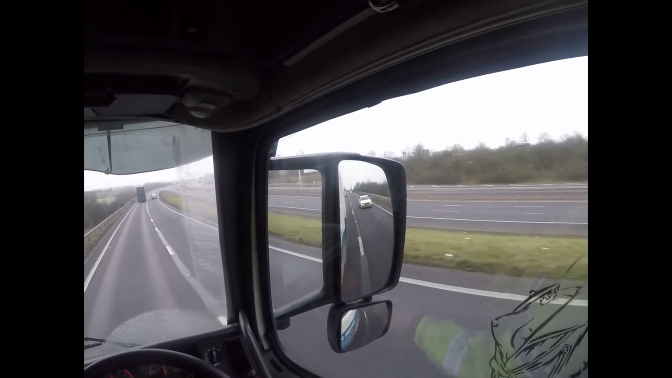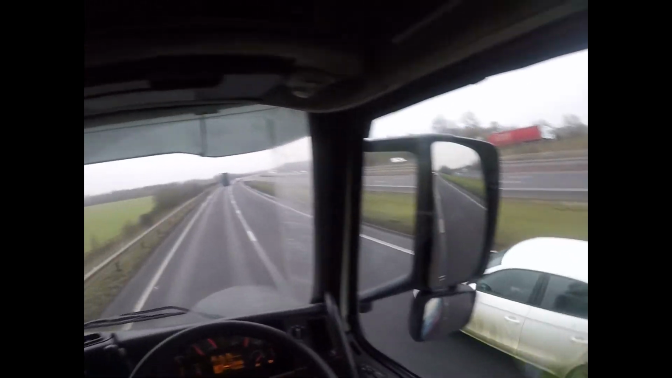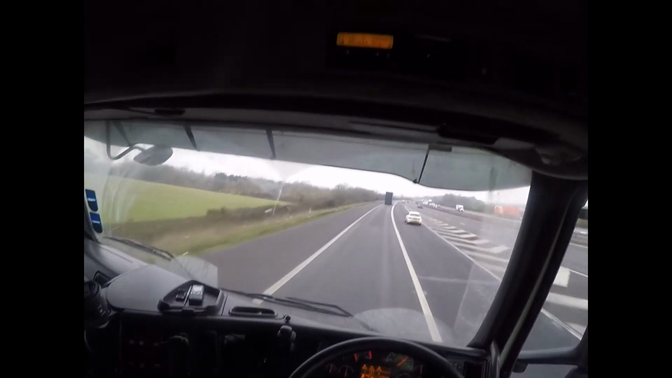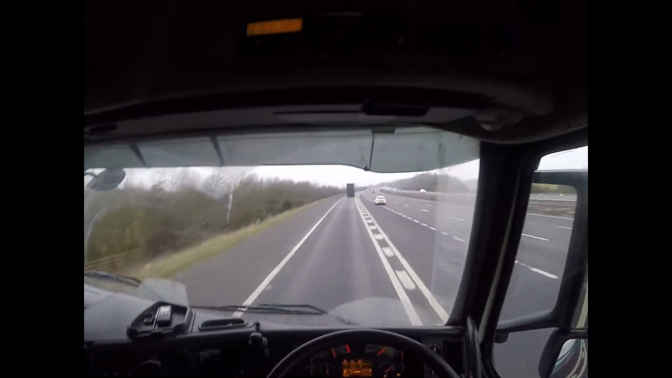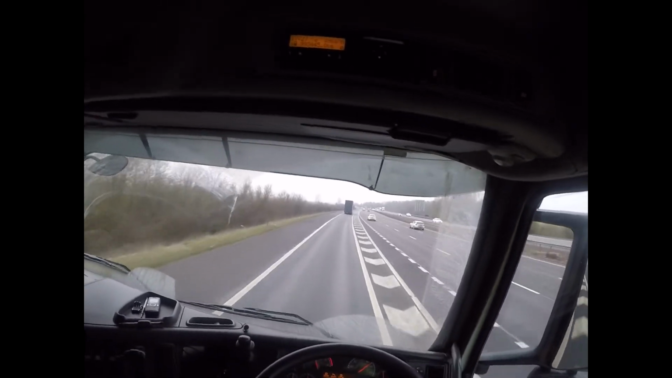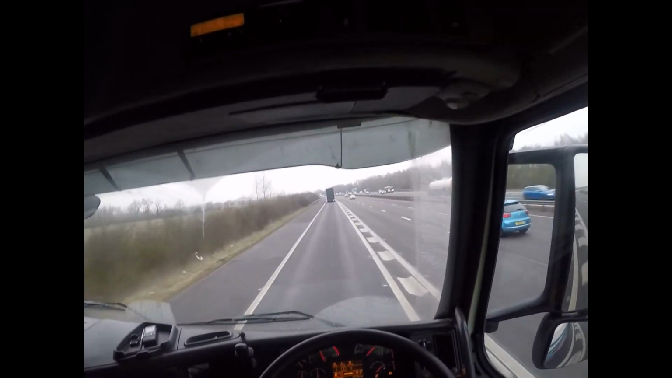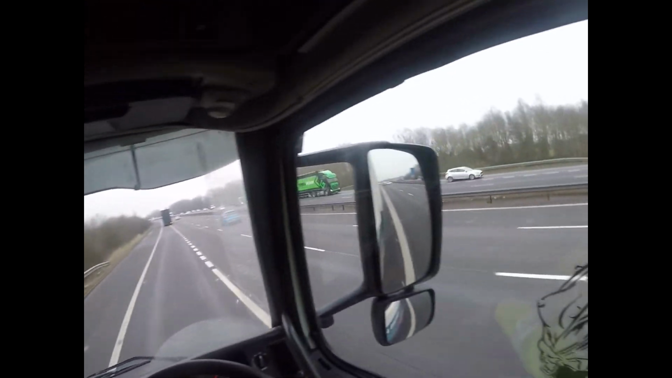There we go. Back on the motorway network at last. At the top end of the A34, coming onto the M4. Yes, you can chug along nicely now. Up to the speed limiter and set the cruise control.